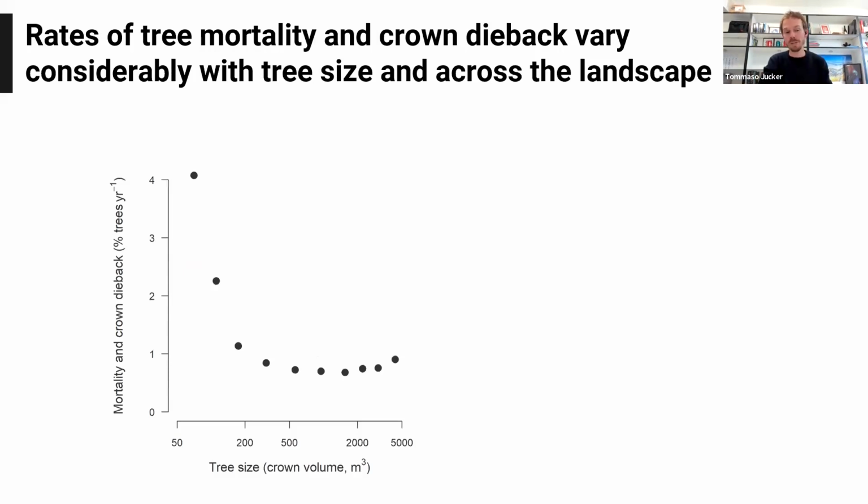We can do the same thing for mortality. So these are the rates of mortality and crown dieback for different size classes within this study system. And we can see that the smallest trees are the ones that are experiencing the highest rates of turnover. This matches what you expect from the literature. And then this seems to decline quite sharply and level off. I'd love to be able to argue that there's a U-shaped pattern in this curve, but I think I'd be hard pressed to really buy that upturn right at the end.